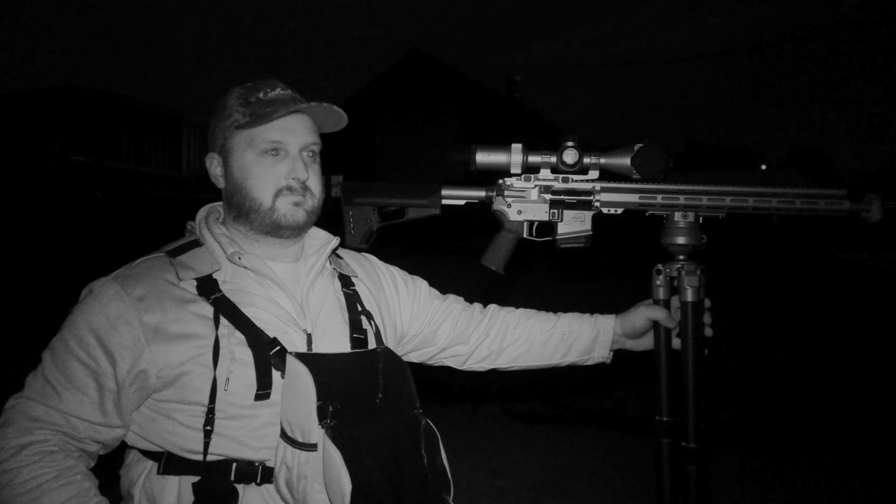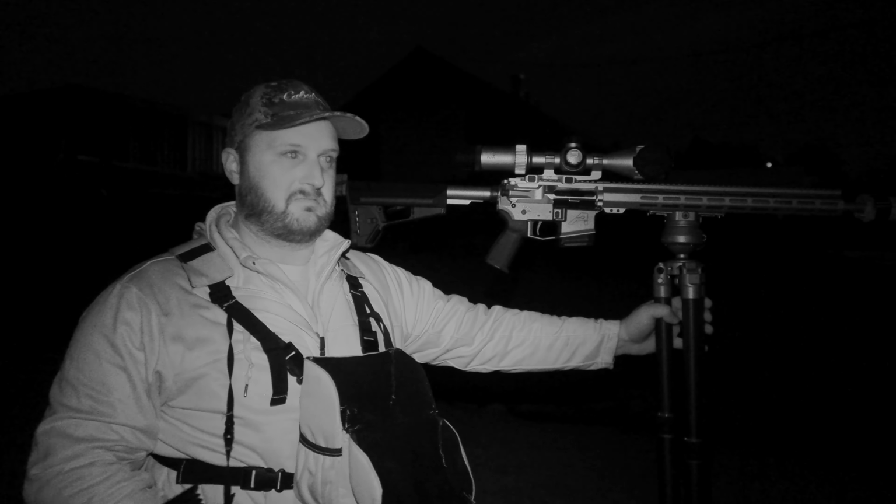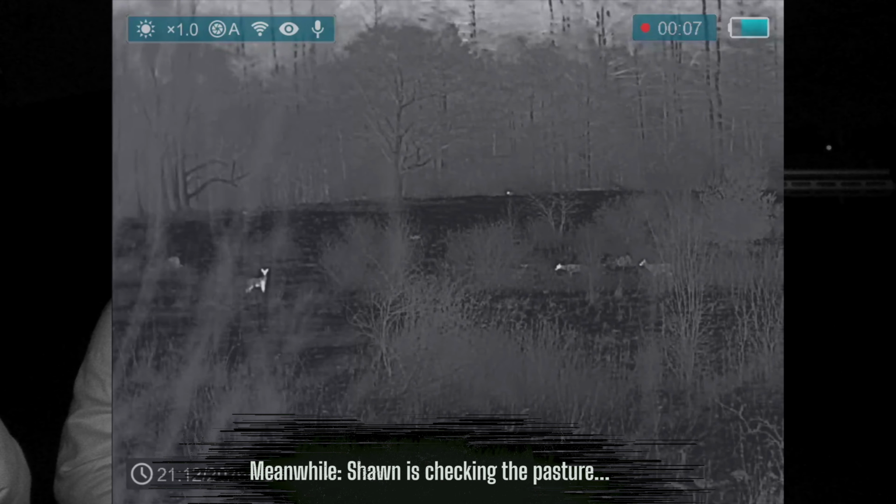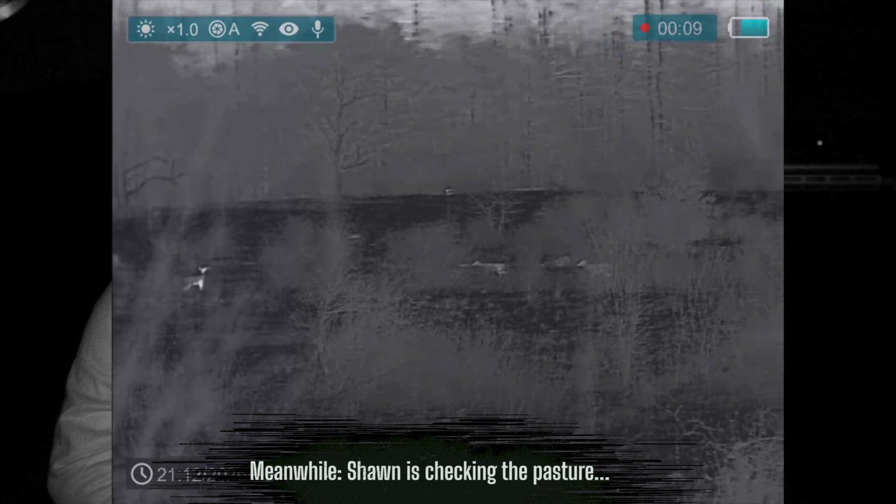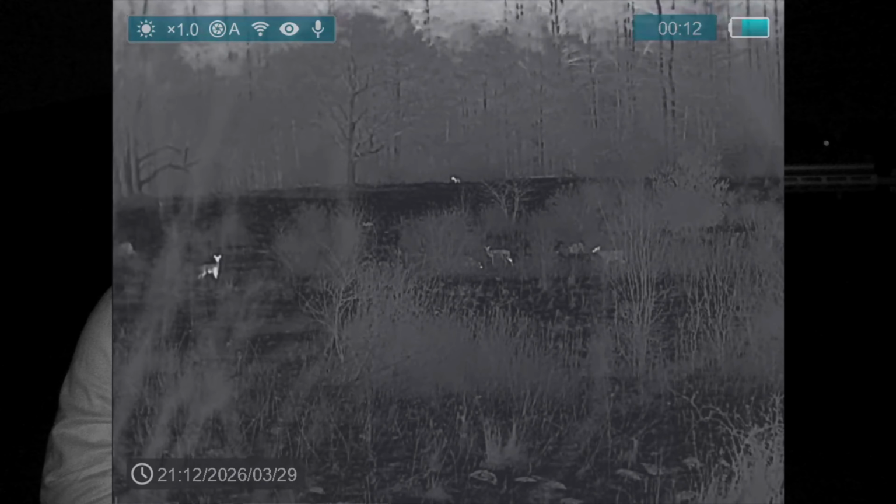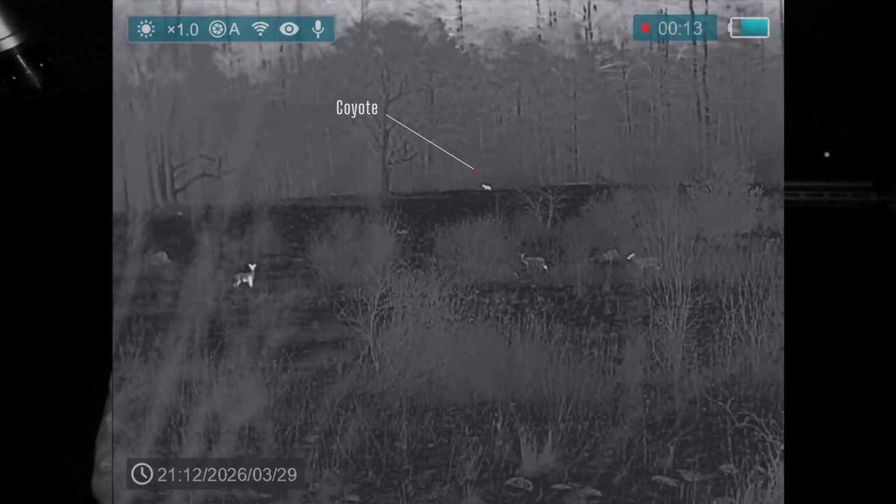Spots that were guarantees last year just haven't produced. And we had a lot where they were calling back to us, but they wouldn't come. I mean, like everybody, we've had a few misses, but it's better than sitting on the couch. This is our second year doing it.